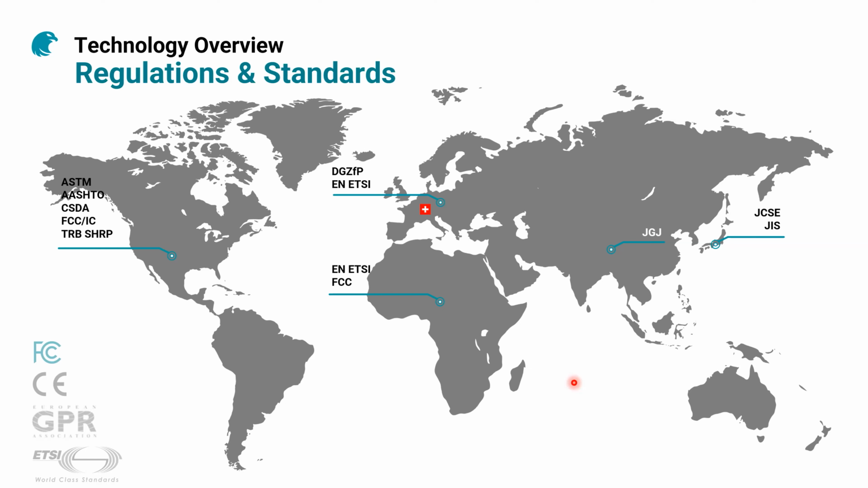Our units are actually complying with the major regulations, although I didn't want to use the word standards. So our units are compatible with FCC and CE, which are very important in case you would like to move your unit out of your country and go to another one for a job. So in most of the cases, you will need to be compliant with these regulations.